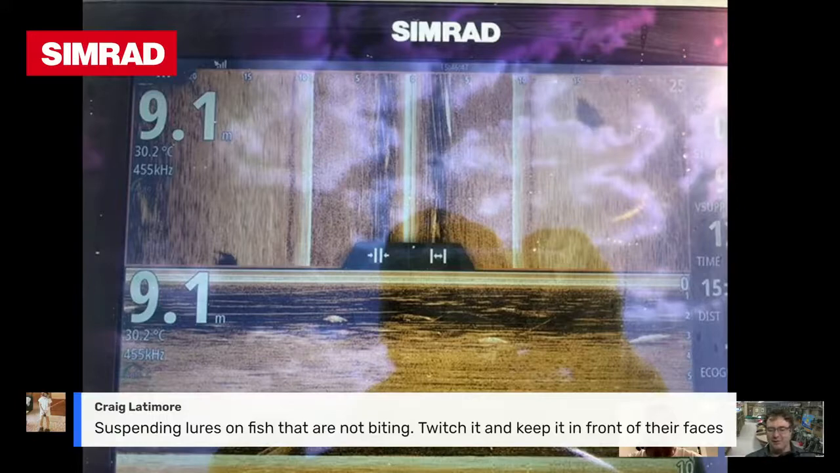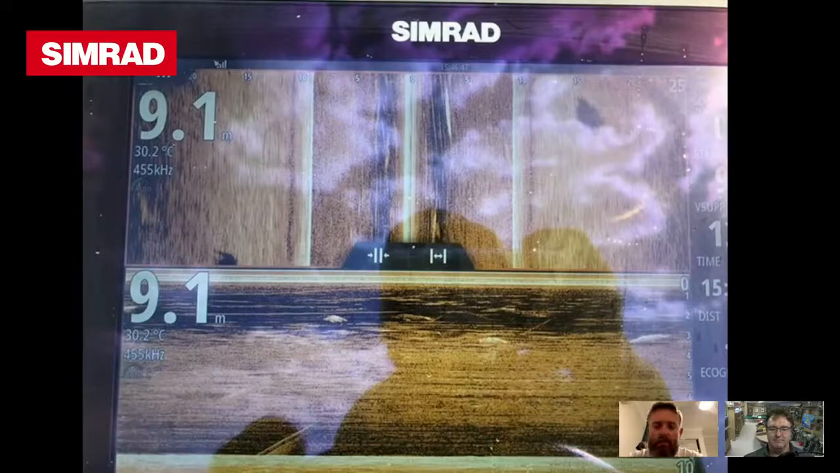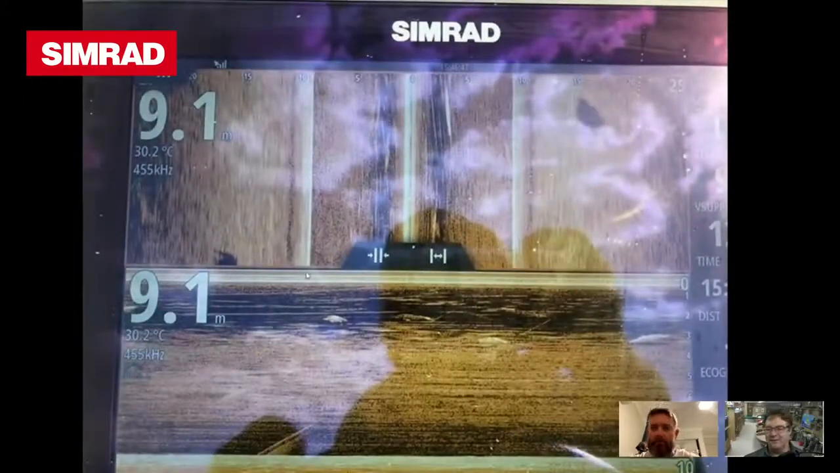So Craig's made the comment, suspending lures on fish that are not biting, twitch it deep and keep it in front of their faces. Yeah, that's 100%. That's where the old 7-second pause comes into it. Especially with those suspending ones, where you can work it down into that water column, park it there and just let it sit. Absolutely let it sit. And if it's properly weighted and properly tuned, it can sit there for 10, 15, even 30 seconds without moving, and those fish will sit right on it until you give it a twitch. Yeah, cool. Good tip.